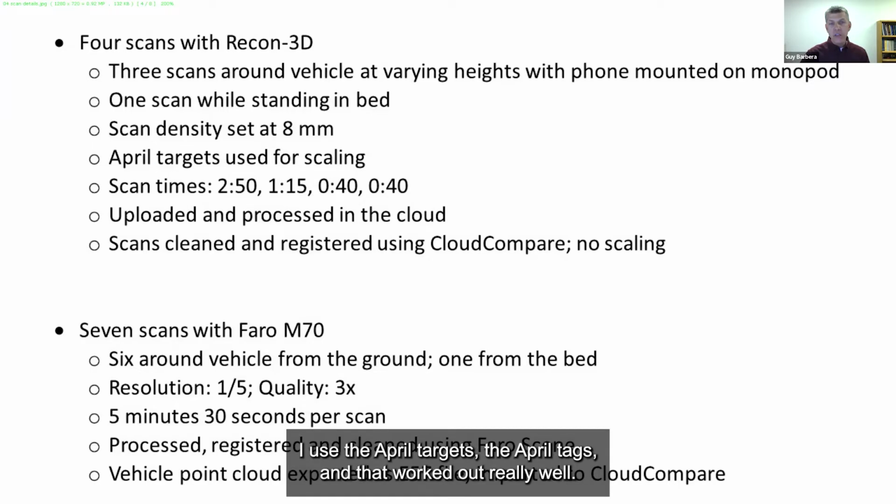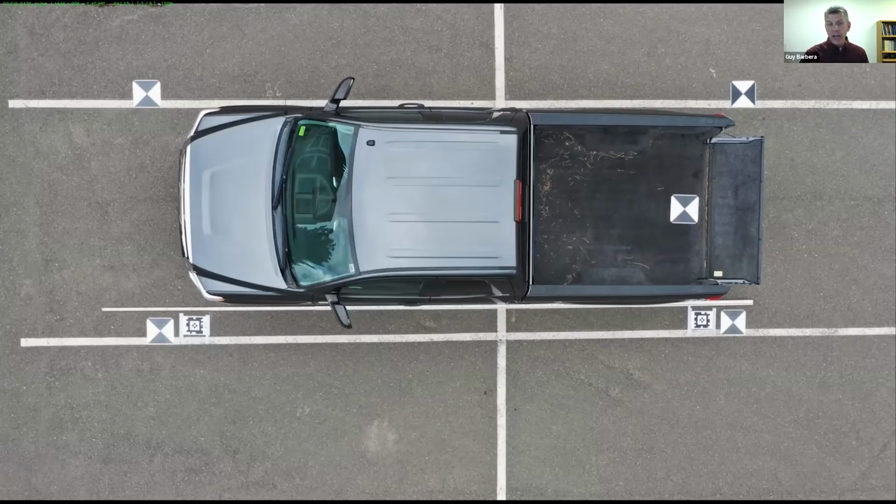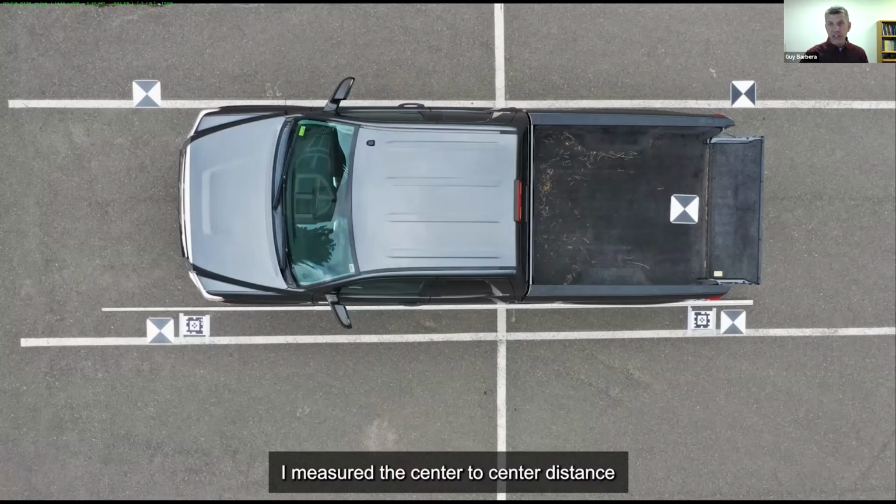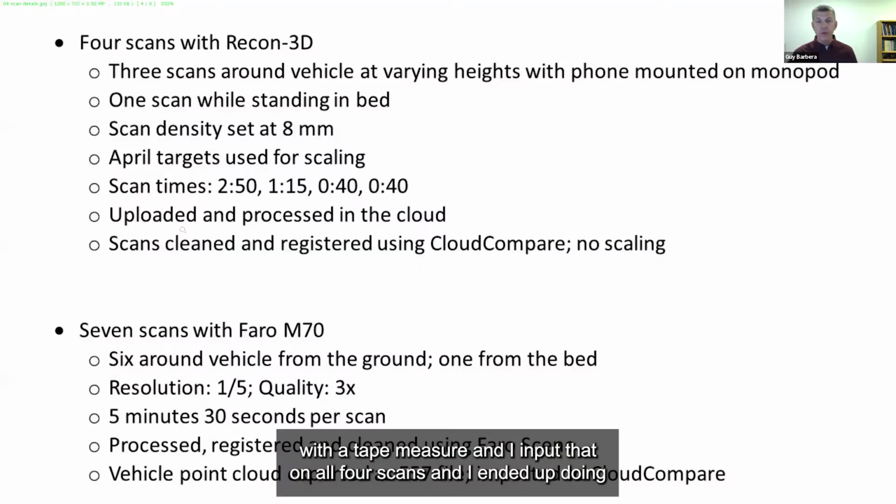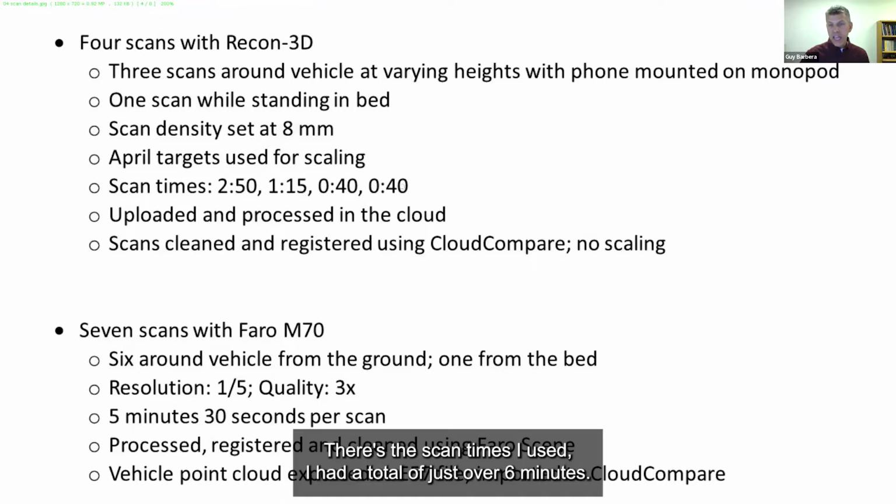You probably saw I used the April targets, the April tags, and that worked out really well. I measured the center-to-center distance with a tape measure, and I input that on all 4 scans. And I ended up doing no scaling in Cloud Compare, and everything seemed to work out very well. There's the scan times I used. So I had a total of just over 6 minutes.